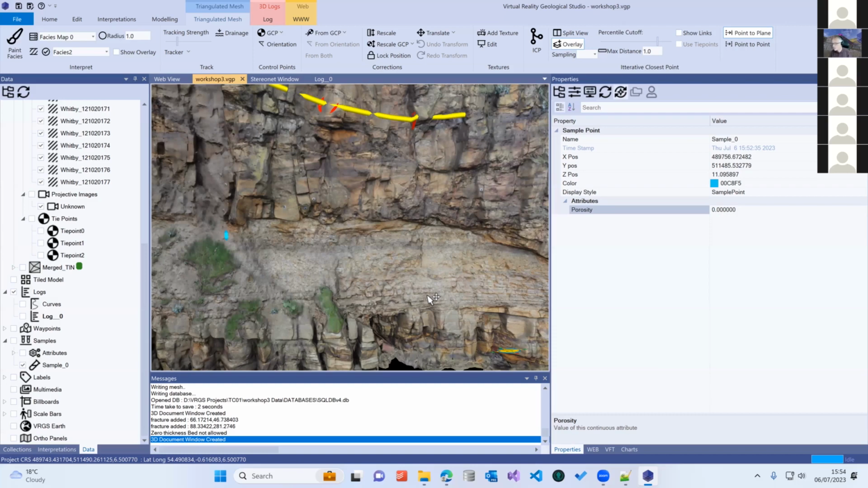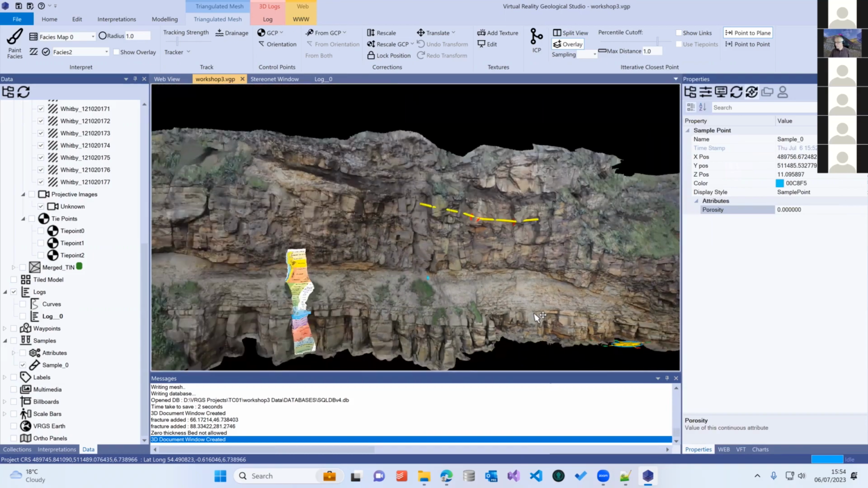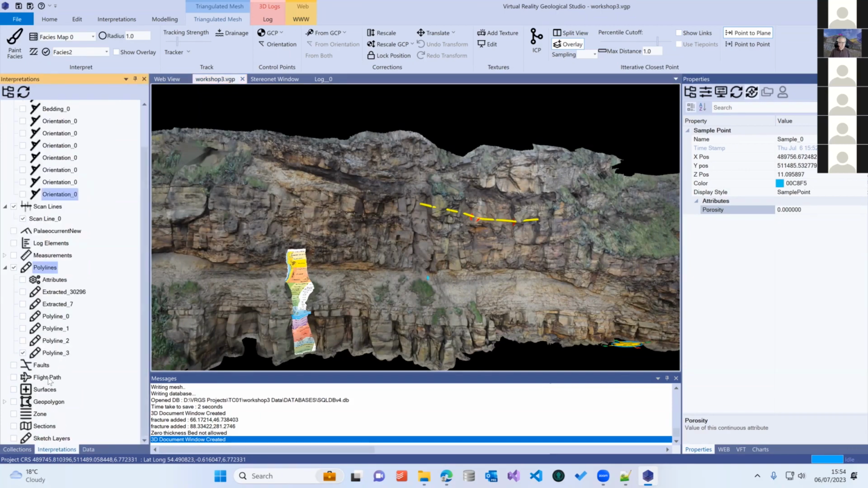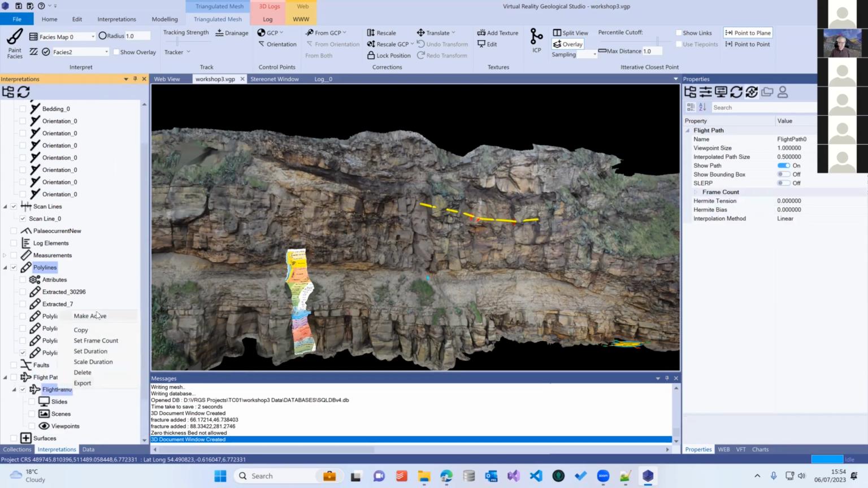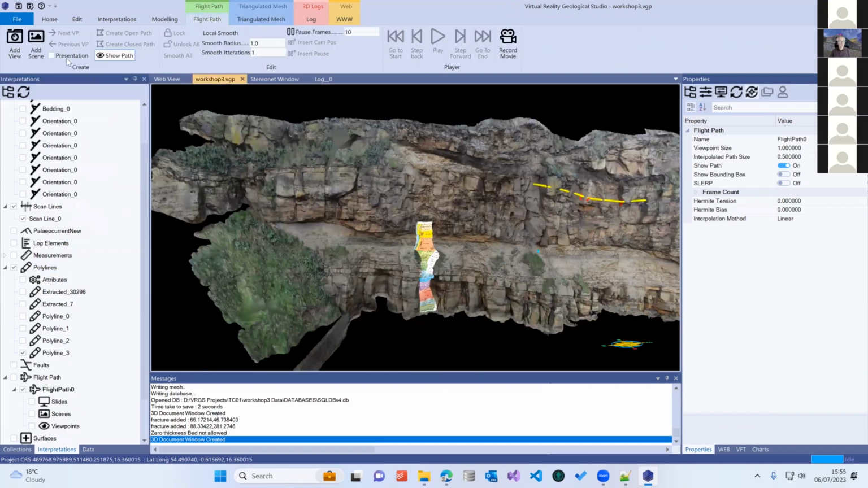Oh, okay. Good question is about what is the best method to display the 3D interpreted model other than taking a screenshot. One way is to generate a movie, and that is done using these things called flight paths. So I've just created a flight path in here, make it active. We get the flight path menu, just really quickly create a flight path for you, add view,